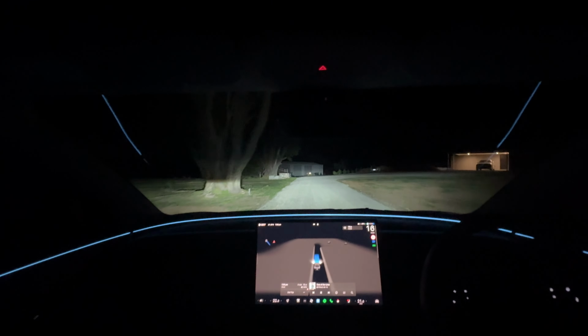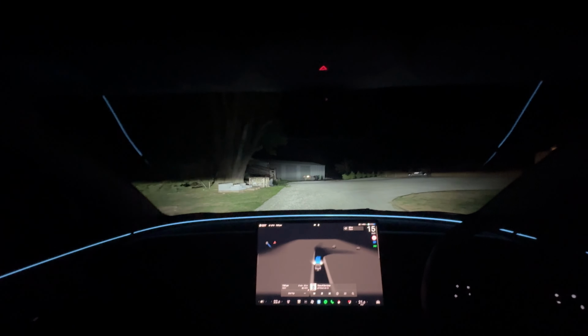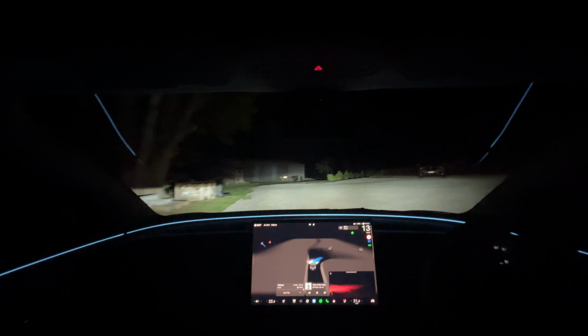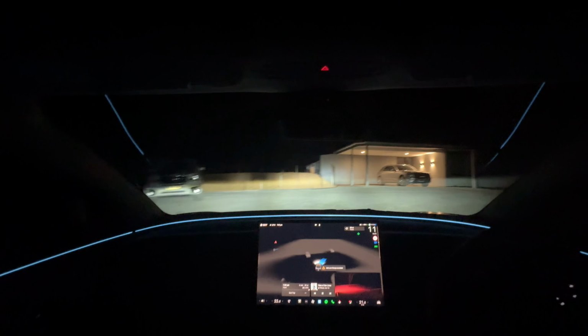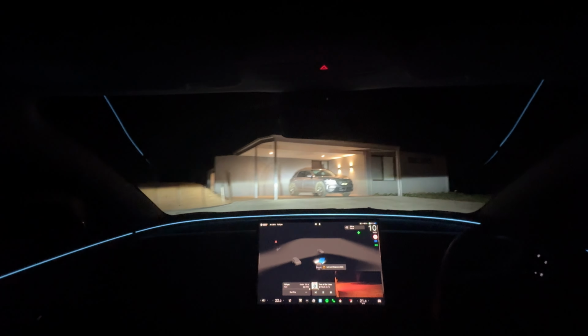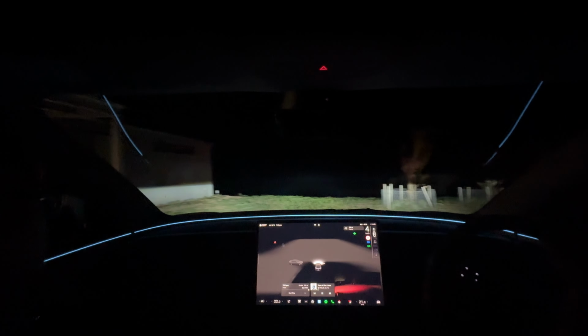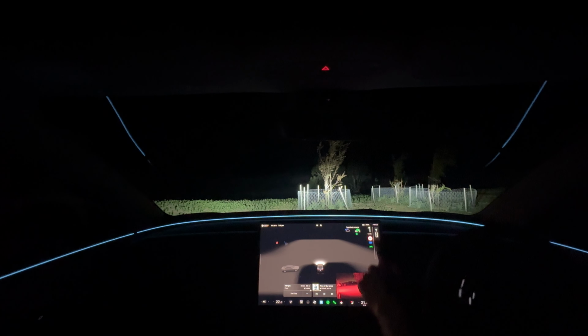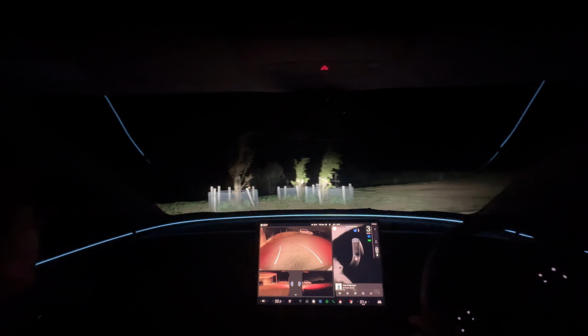Now let me just reinstate that no other automaker on the Australian market can compete with this. Look at the visualizations on the screen. It even turns to the right to go and pull into the car park. Although it doesn't quite do it in the end, this is truly game changing, and this is the worst it's ever going to be. So just watch out. Watch out, everyone. This is just the beginning.